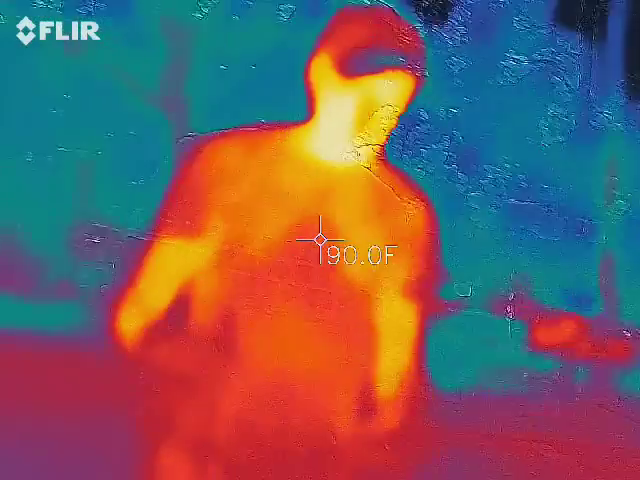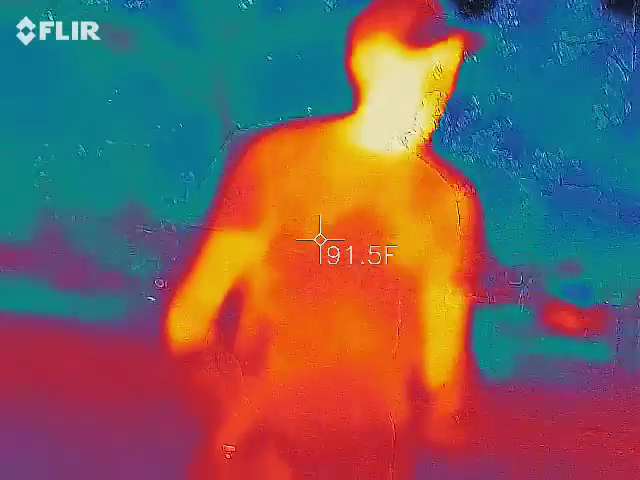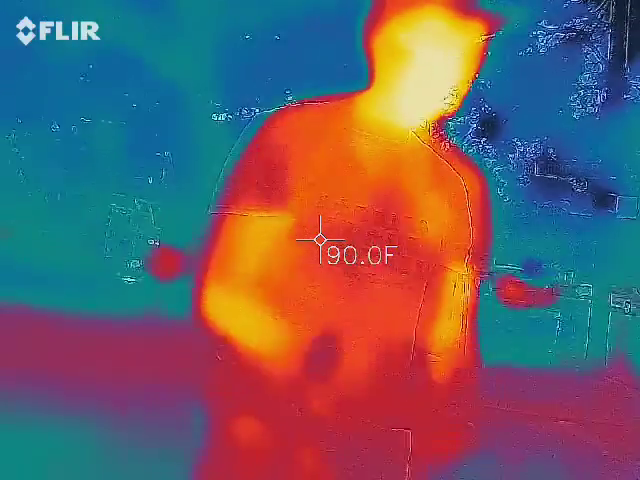So the way we use this, guys, we're pointing straight down. We go out about 5 feet in front of us. Okay. So, and we're going to work with you on this guy too.